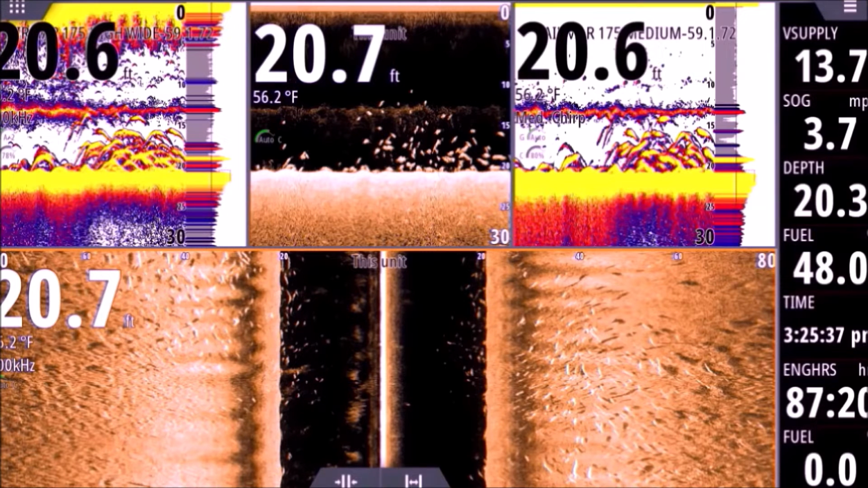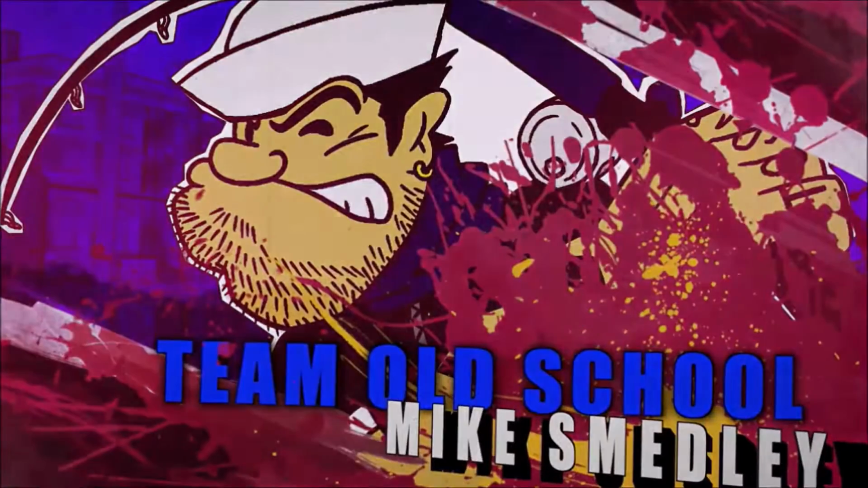And you can see how clean these are. So I'm running multiple transducers here, getting a lot of clean shots. And I have to credit that to the quality of the transducers. The active imaging 3-in-1, the 2-in-1, amazing transducers. The best side scan I've seen. And of course the Airmar chirp transducers are just out of this world. So I think that wraps it up for this one.